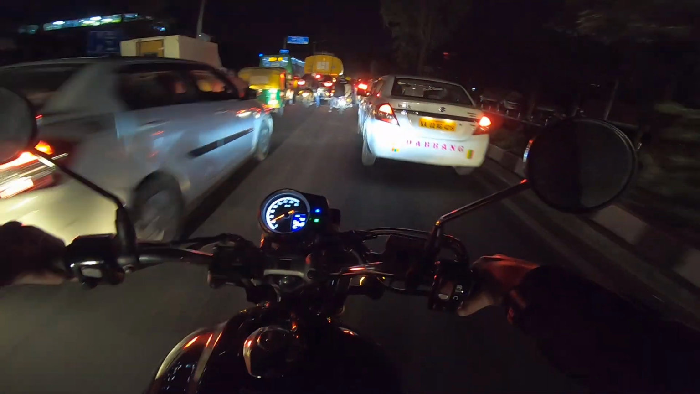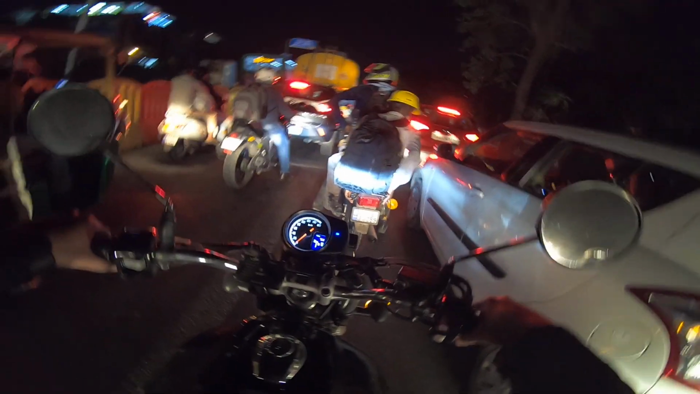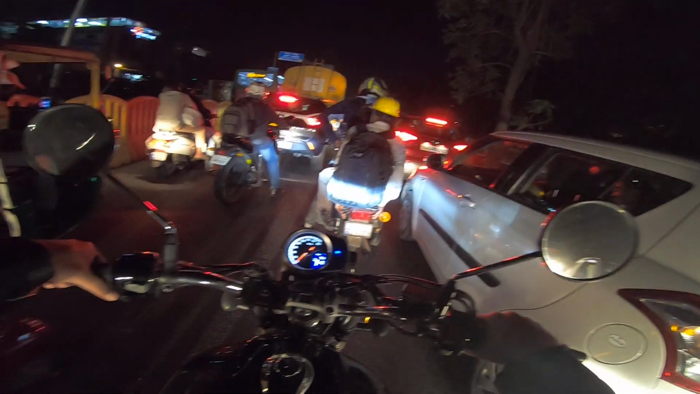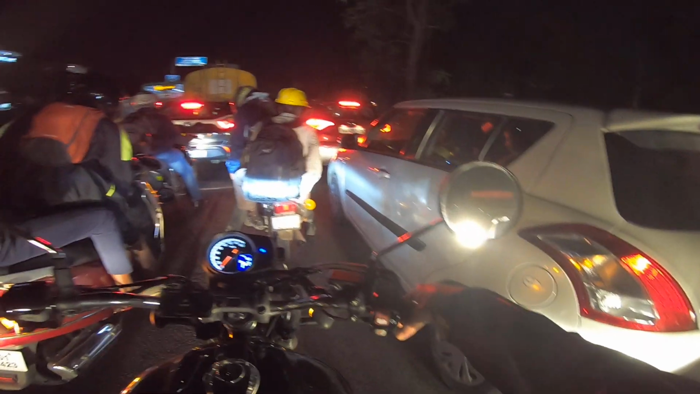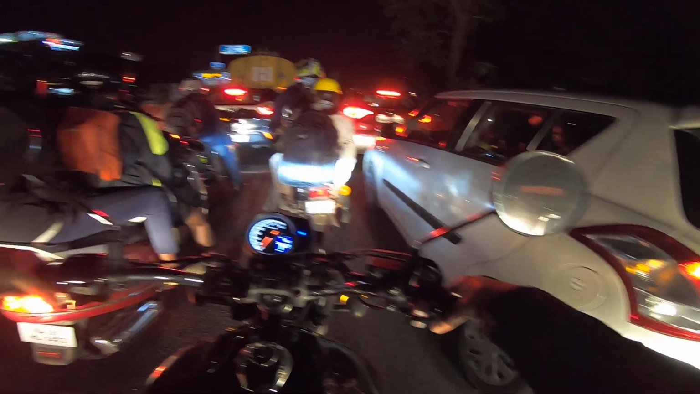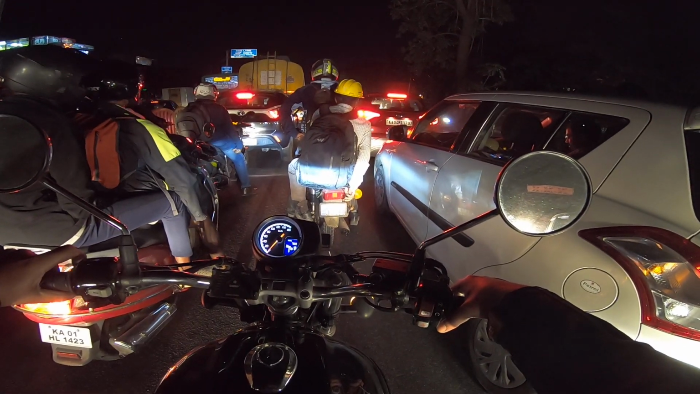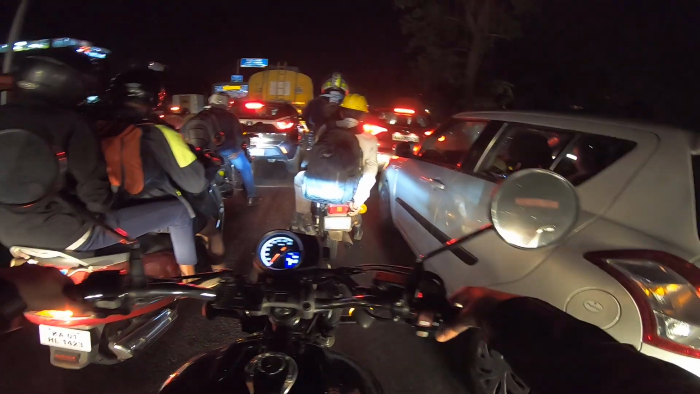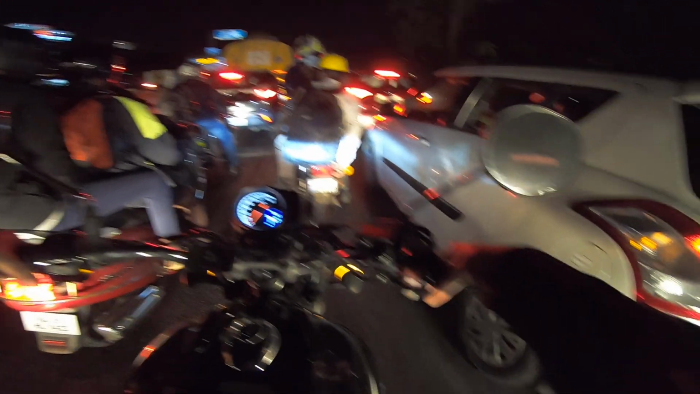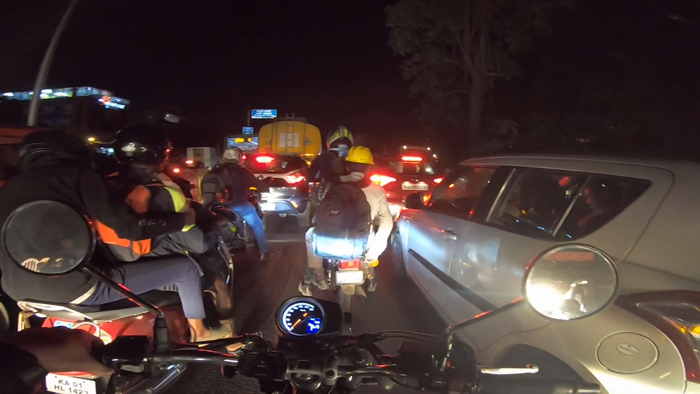But yes, if you are someone who likes to do a lot of touring in the nights and ride in very dark places, etc., you may want to get a pair of aux lamps which will enhance the overall visibility. So yeah, seems like we have hit a signal here. Hopefully it gets cleared soon.